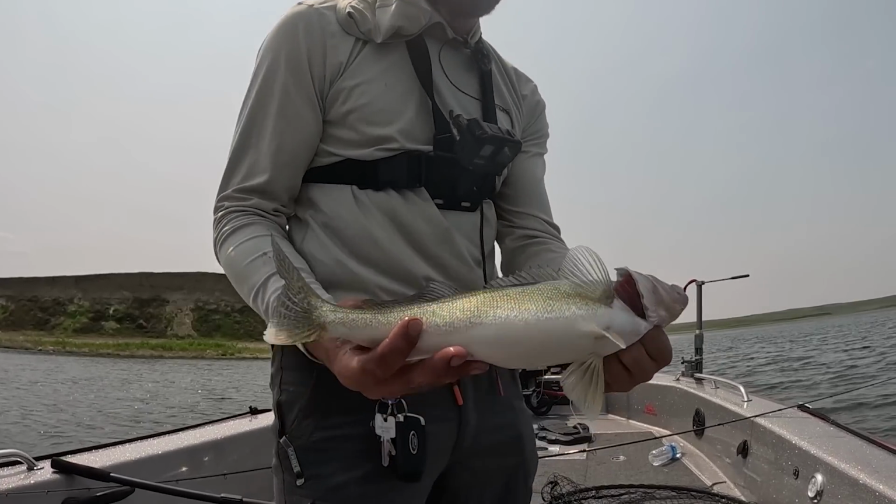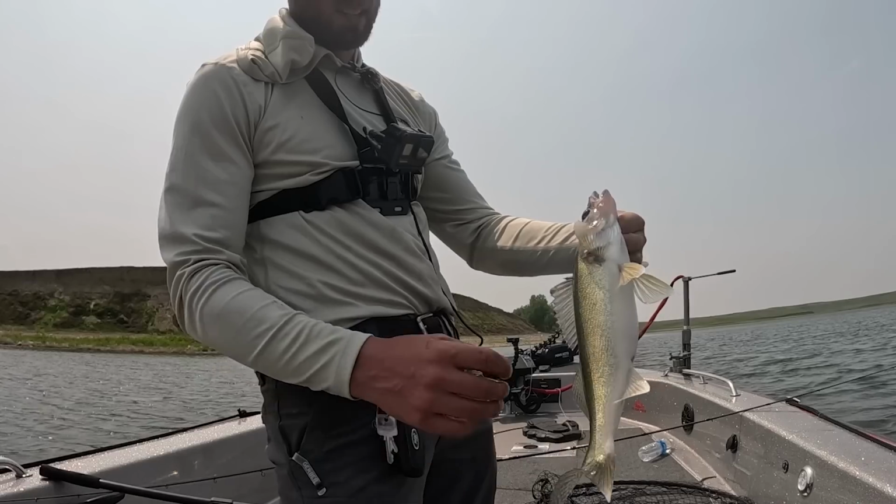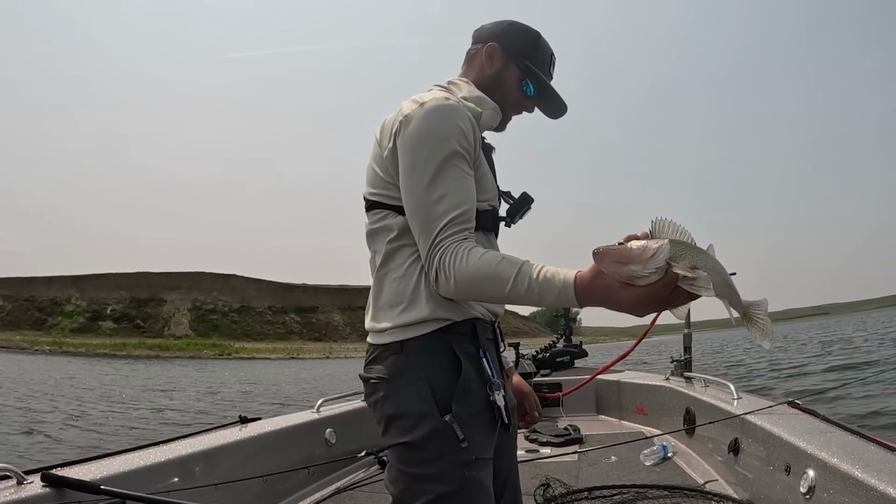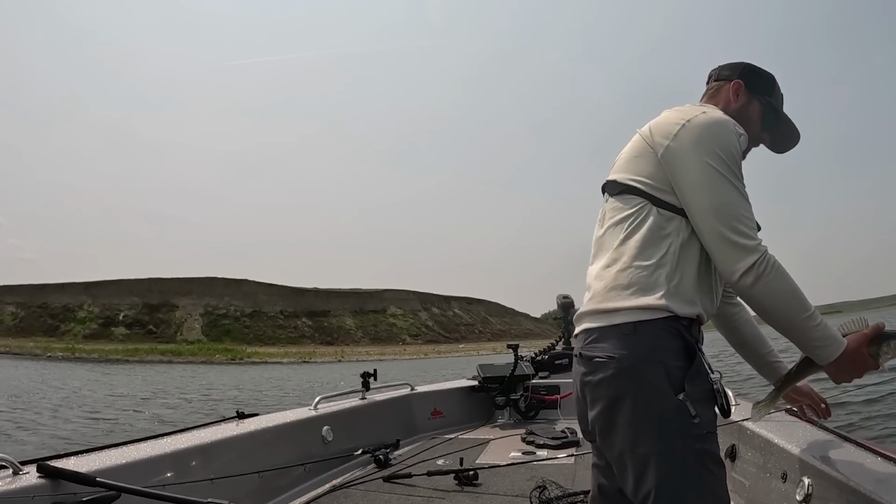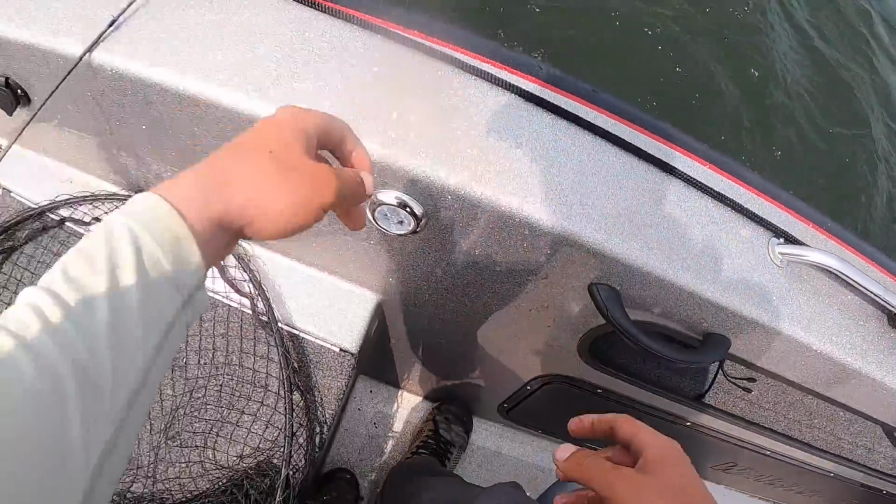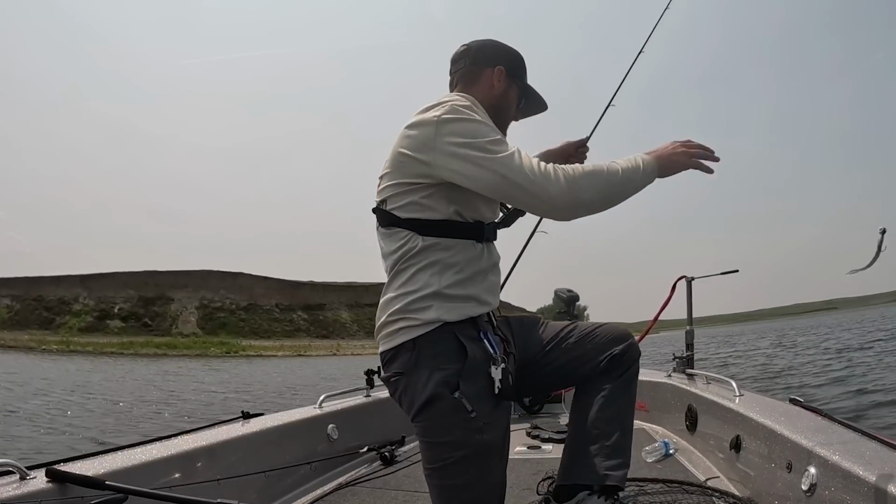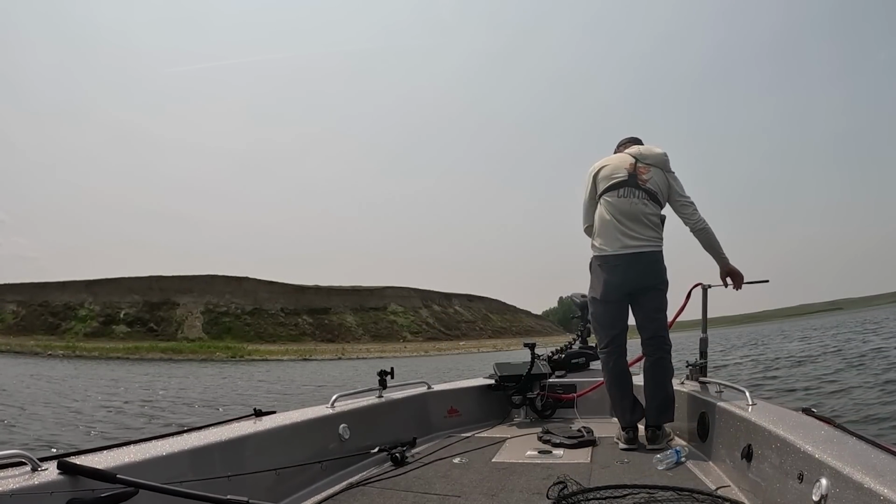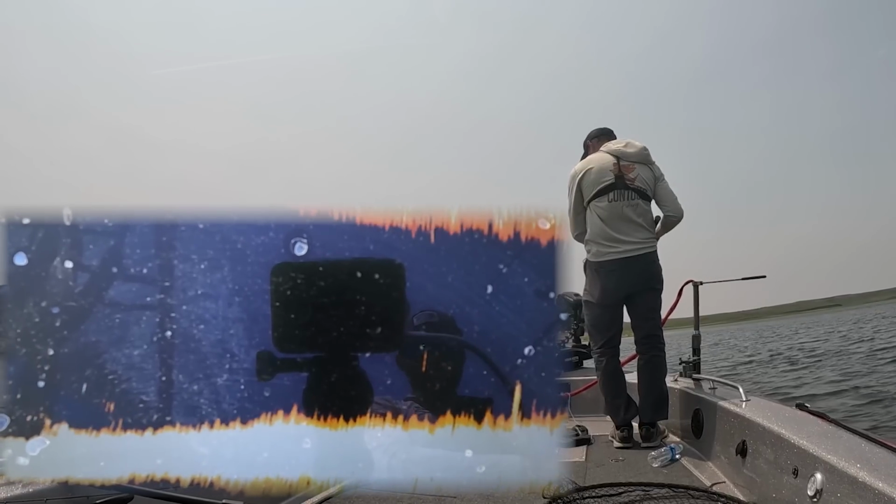Super nice. Look at that guy. Pork bellies, dude. Absolute chunks. We'll take them all day like that. That's better than the 14-inch skinny variety. There was a few more out there, so I don't know if we can wheel around and get back on them here. I'm kind of spot locked, casting into the wind, so it should be doable.